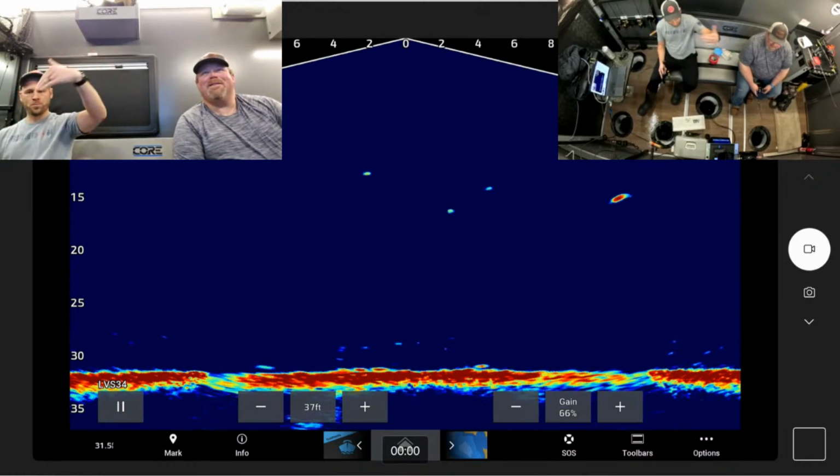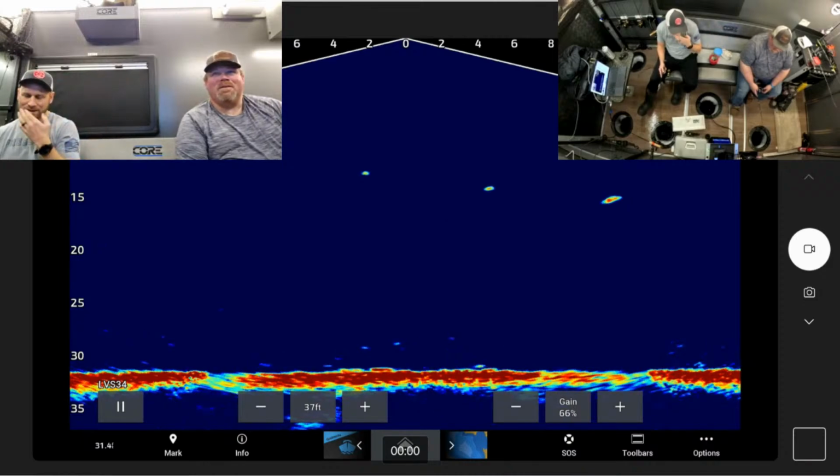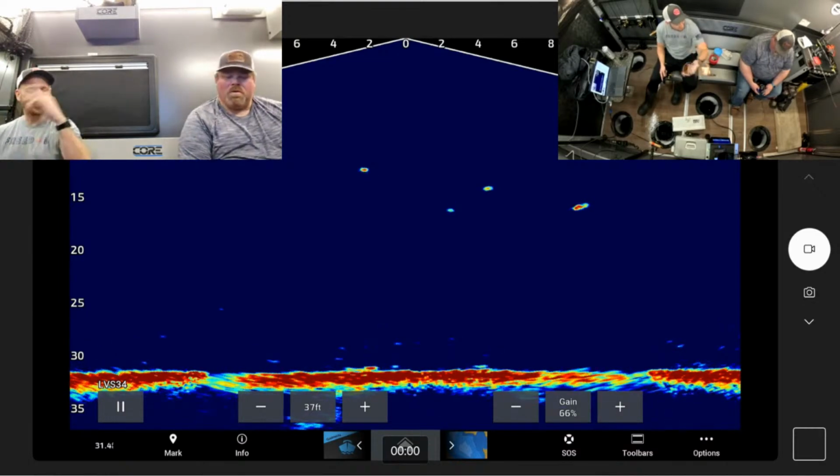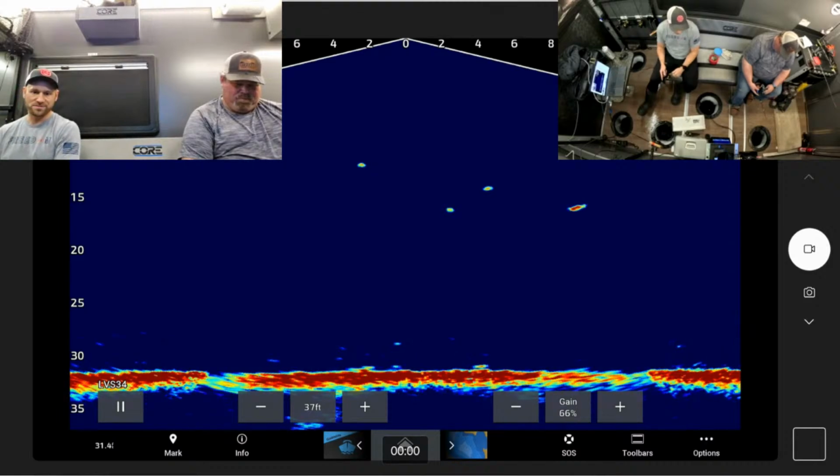Fish where the Rum connects to the Mississippi there in Anoka. That's where they do a lot of the kayak bass tournaments in that area, because there's good bass fishing there.